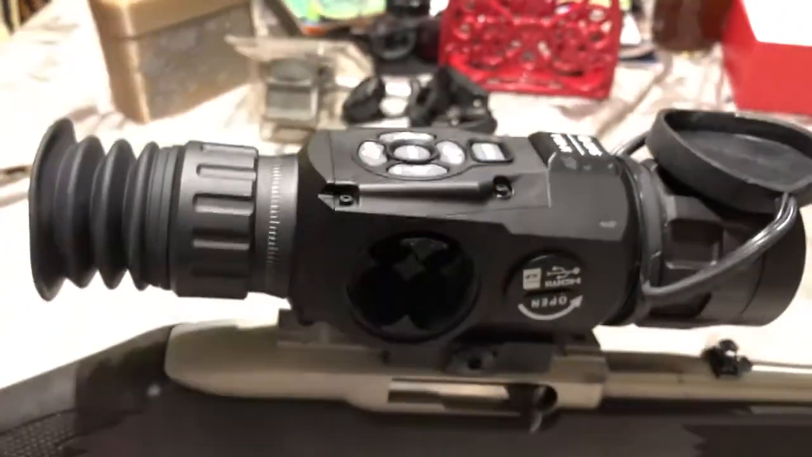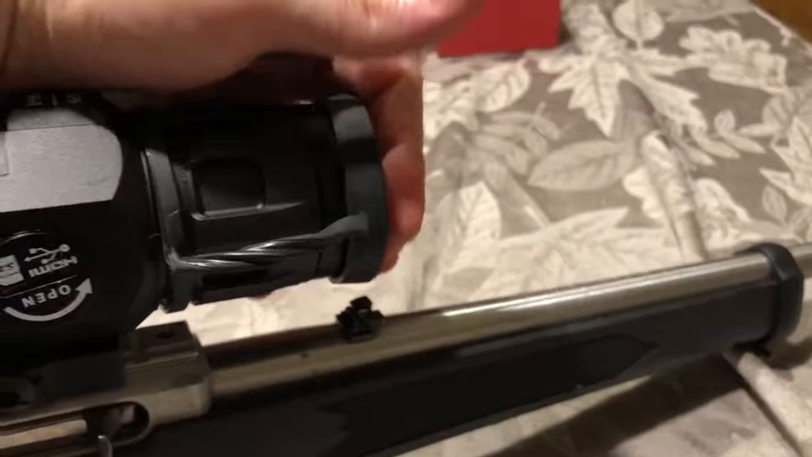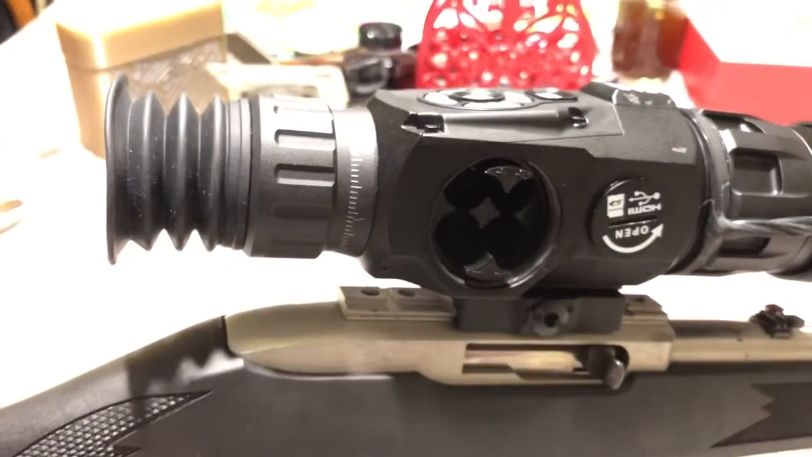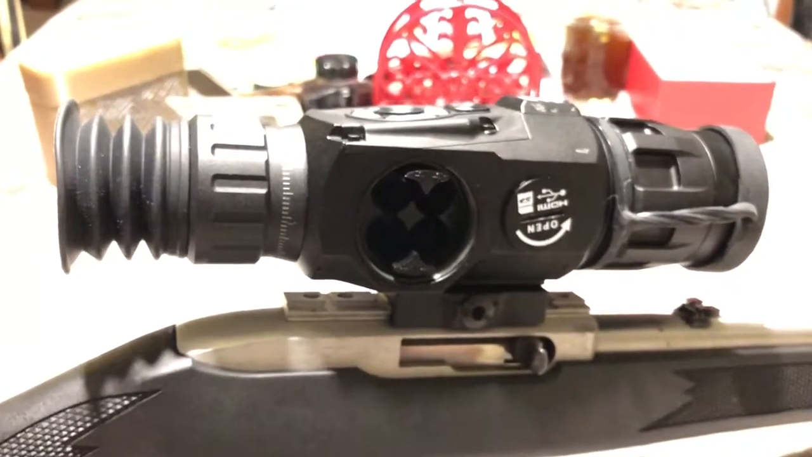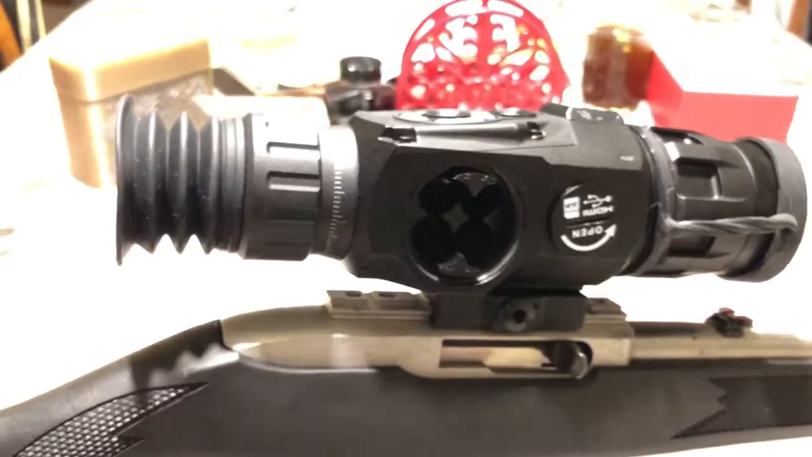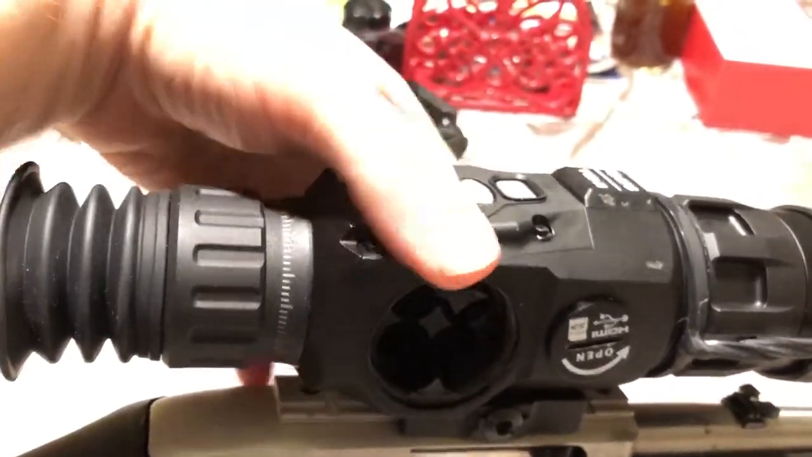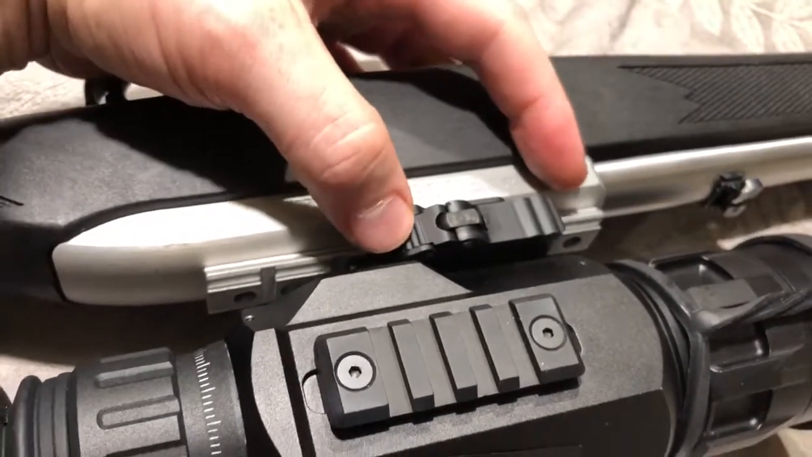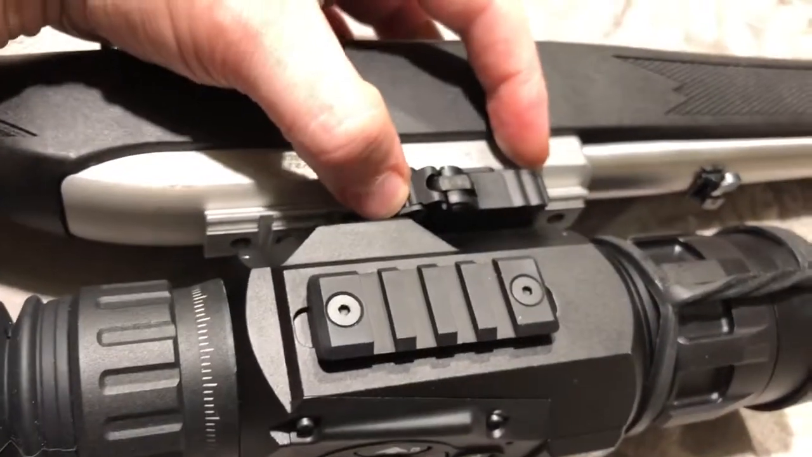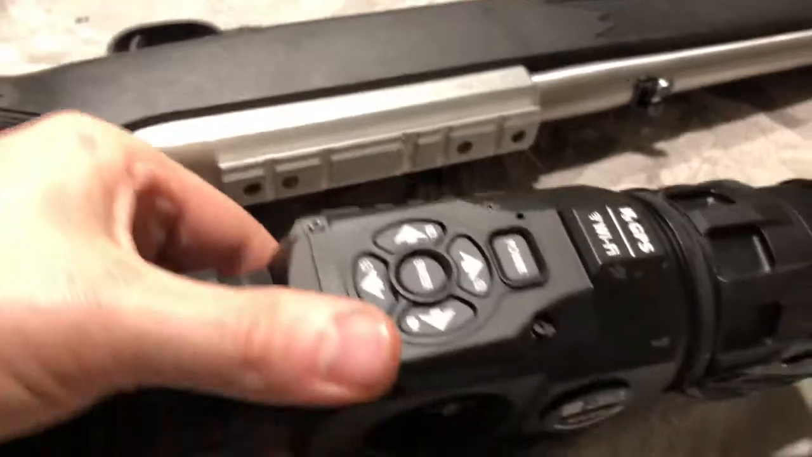If you are using this unit not only set up as a sight, so we've got it on a 1022 here for varmint shooting, you can see I got a little twist there, you will want to make sure that when you bring it from a warm environment out into a cold environment or vice versa, like from an air-conditioned truck out into a warm environment, you are going to have to reset that sensor a few times. I'll rotate this down. You can see here with the Thor HD, they have a really nice consistent release mechanism. You simply press this down, lift it up, and that releases it from the actual unit.